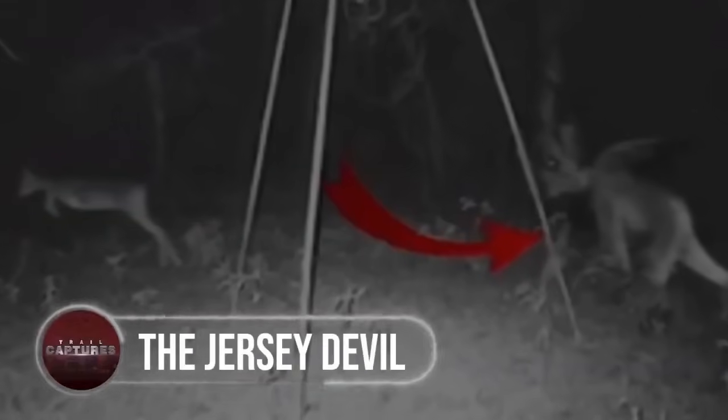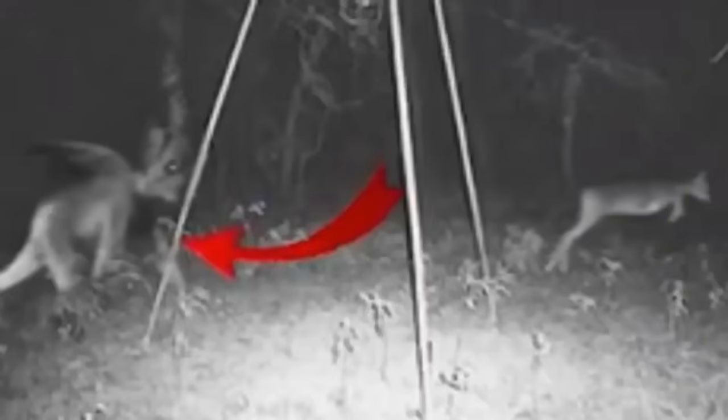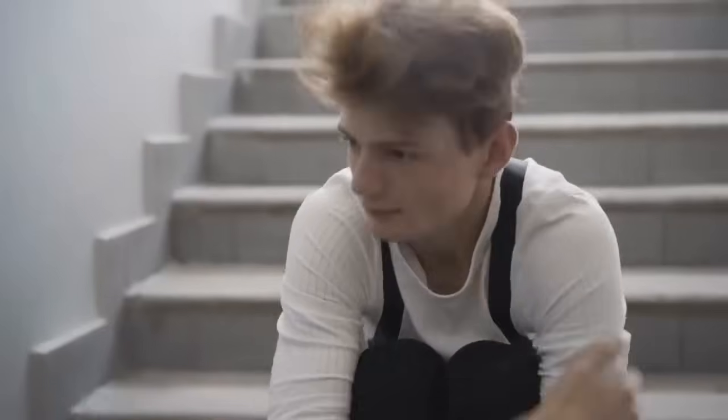The Jersey Devil. Now we've got a cryptid from my own backyard of New Jersey, the Jersey Devil, also known as the Leeds Devil. This creature has been the stuff of legend and nightmares for centuries, with sightings and encounters reported throughout the state of New Jersey. I've already got chills down my bones talking about this.